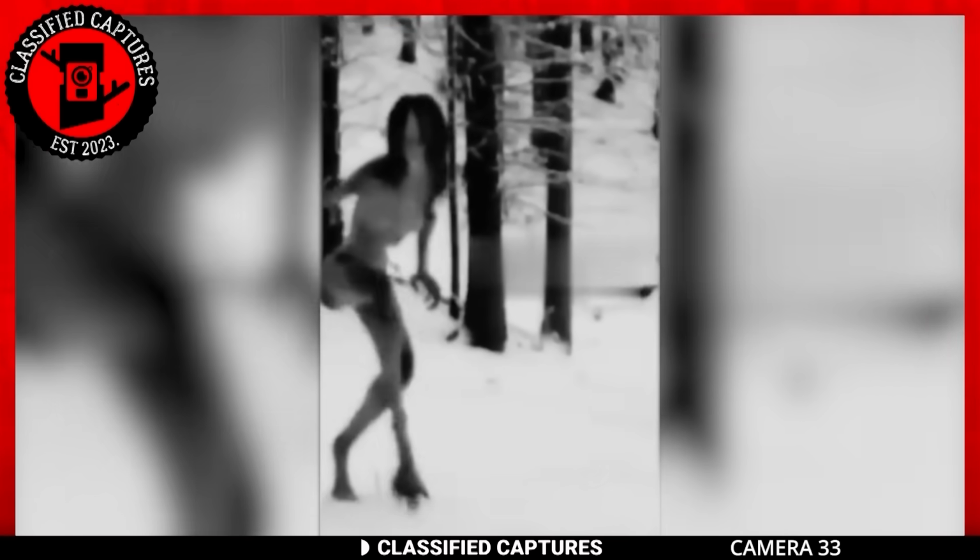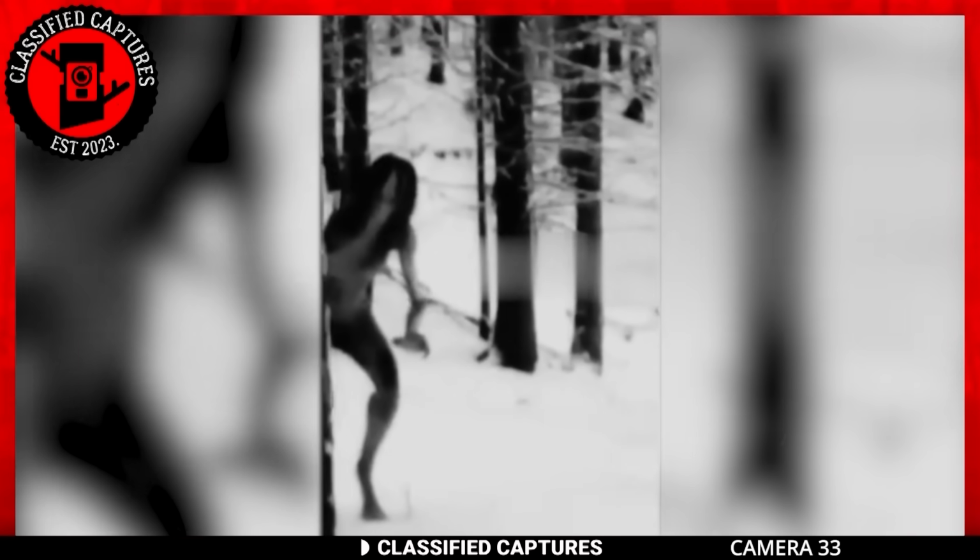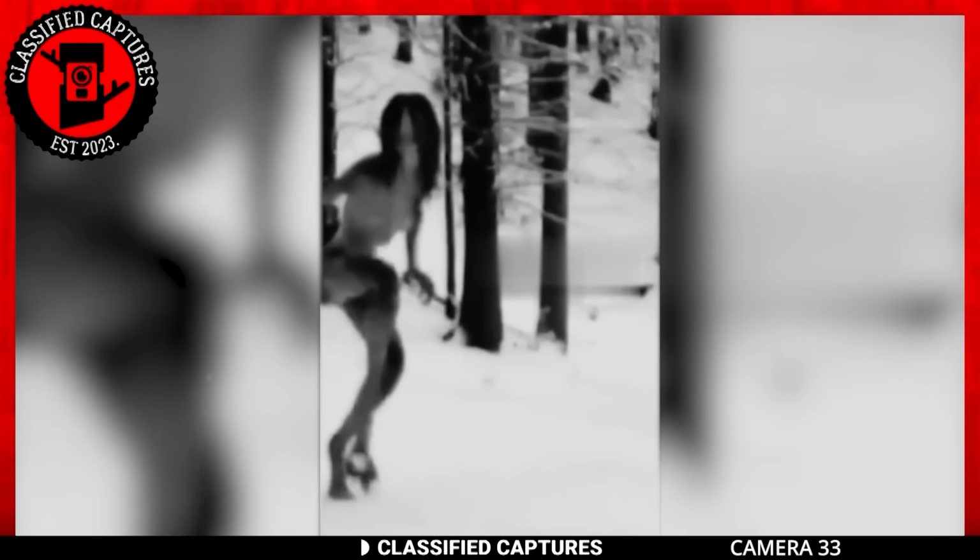This next trail camera sends us back into the realm of the paranormal. I don't know what to make of whatever is captured in the trail cam footage. It looks like some form of humanoid cryptid, but which? It's hard to say. Its body looks like a blend of feline and human characteristics. As far as we are concerned, there's no paranormal being that suits the description. Let's take a closer look at the footage.